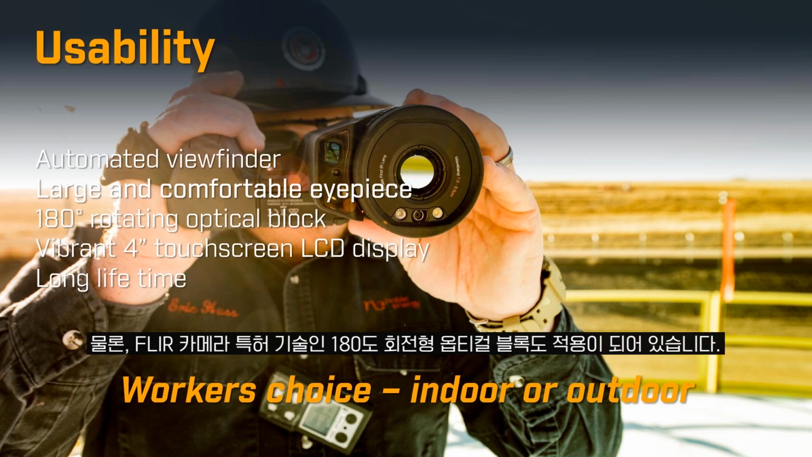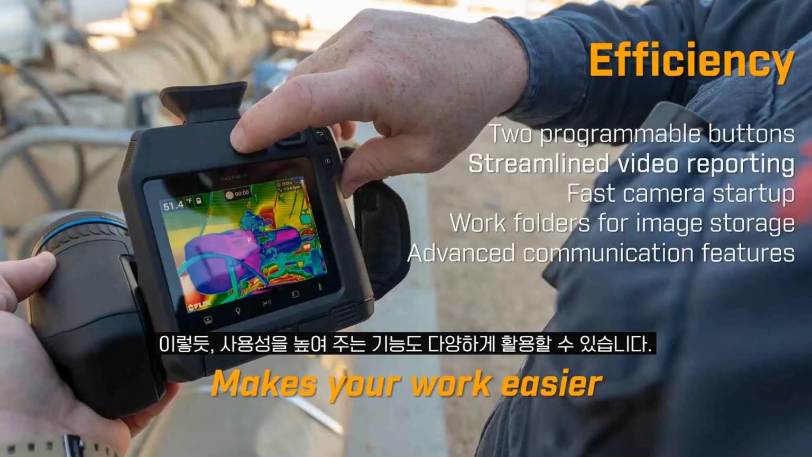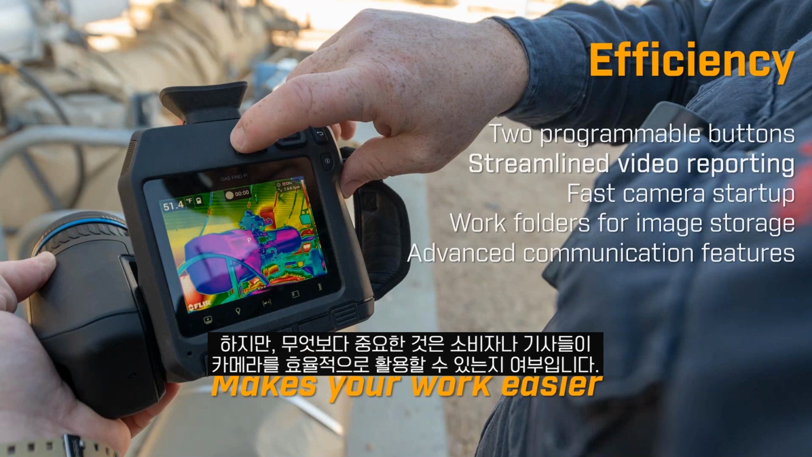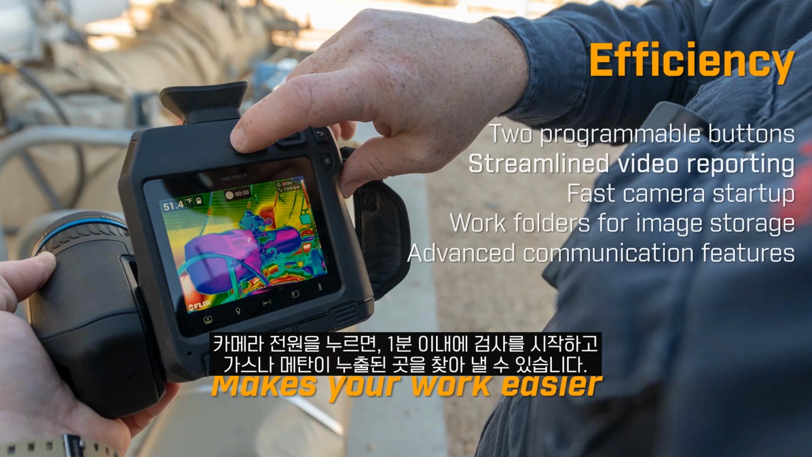And it does have our patented 180-degree rotating optical block with the Flir camera. So a lot of unique features built into the camera to increase the usability. But again, we want our customers and the technicians that use these cameras to be efficient. And that's why we've added some features like programmable buttons, extremely fast camera startup. So when you hit go, when you turn the camera on, in less than 1 minute, you can start inspecting and you can start looking for some gas leaks or for some methane leaks.